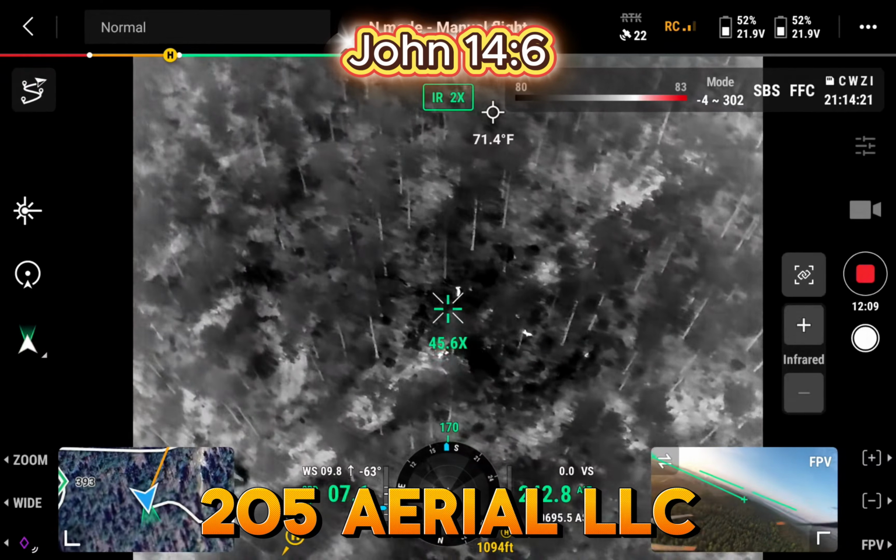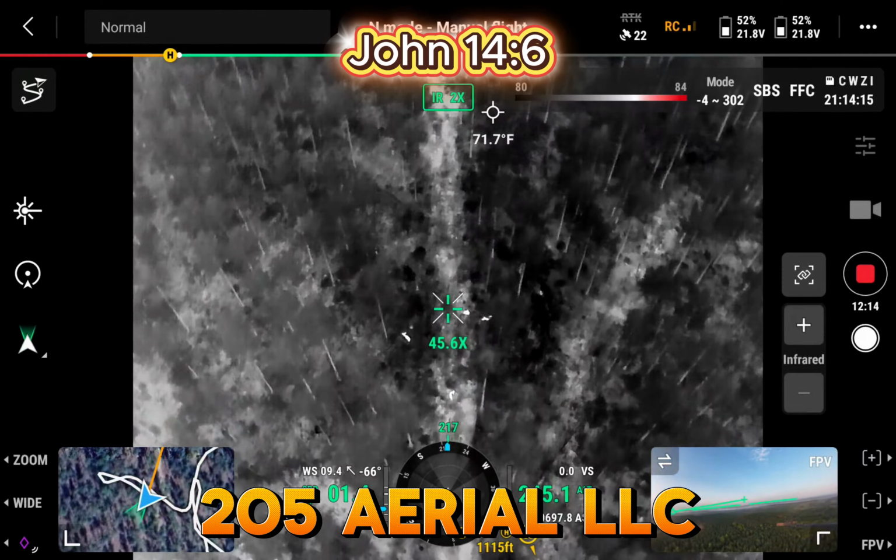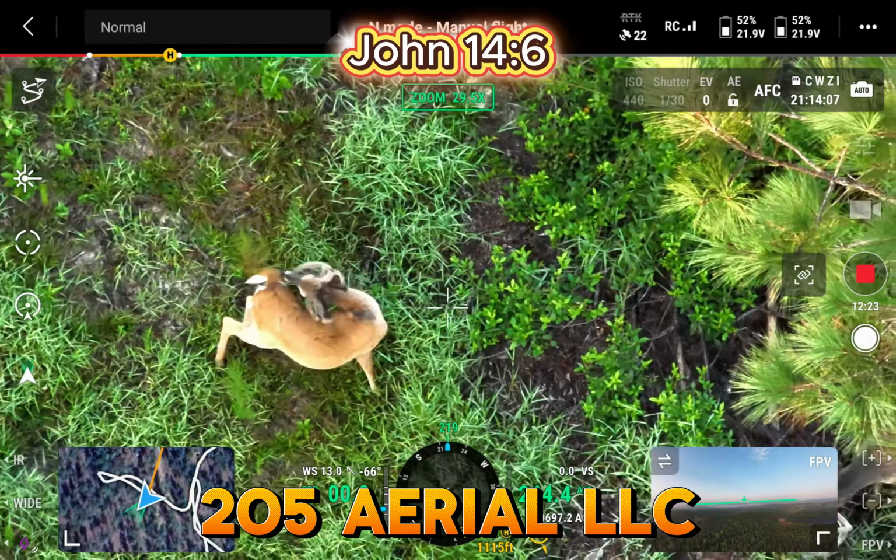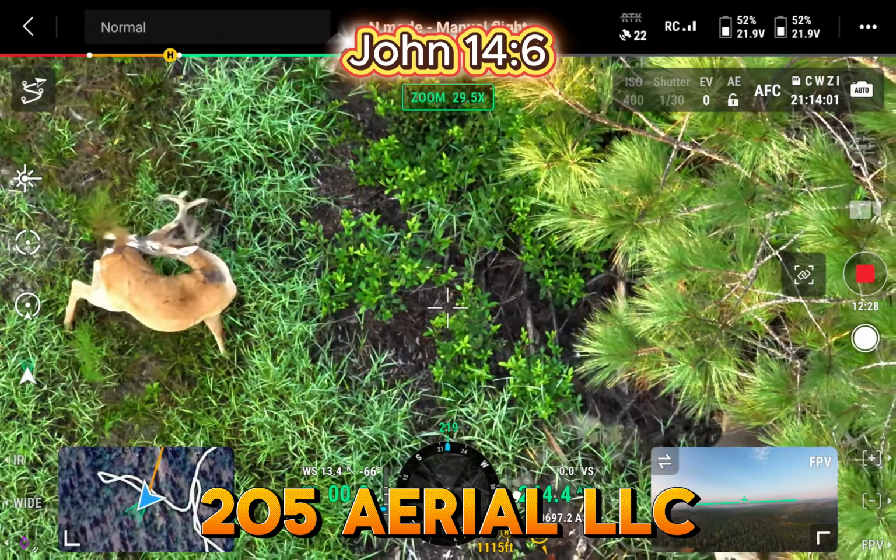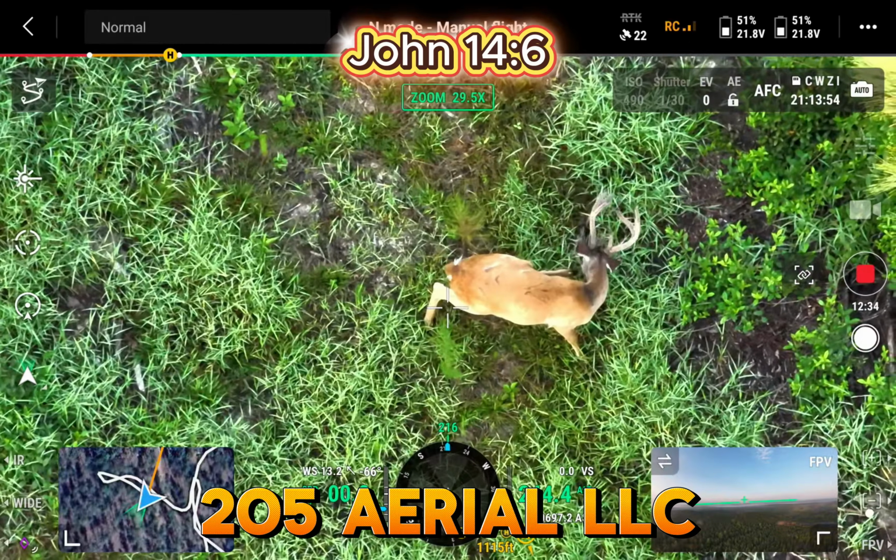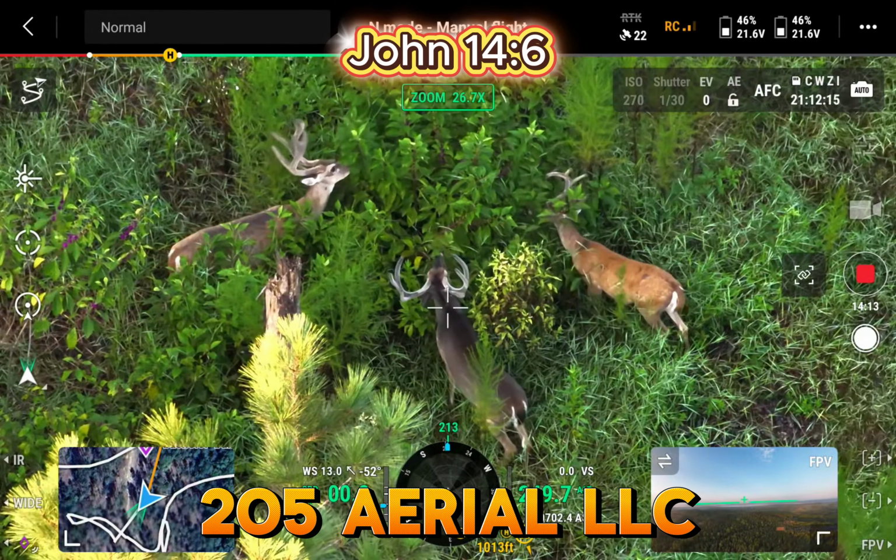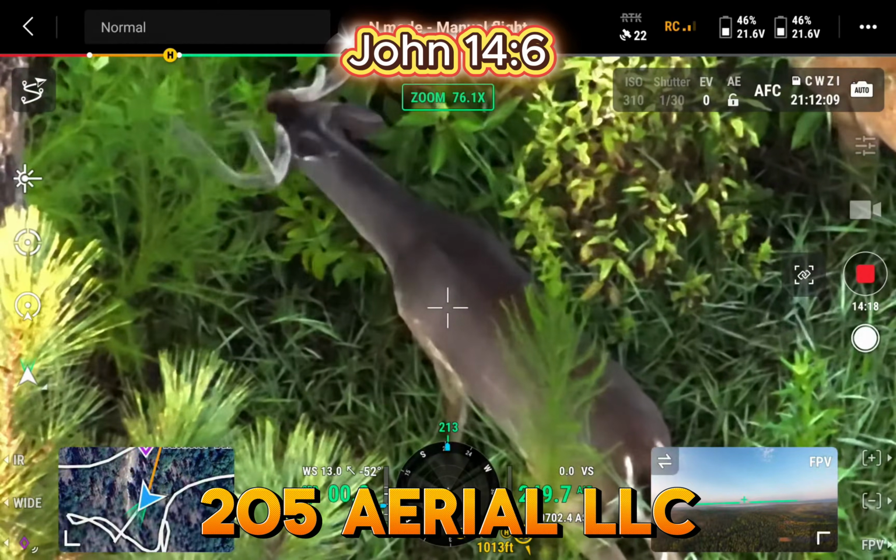Let's look at the other one. How about that? Yeah, he's got that winter coat coming in.